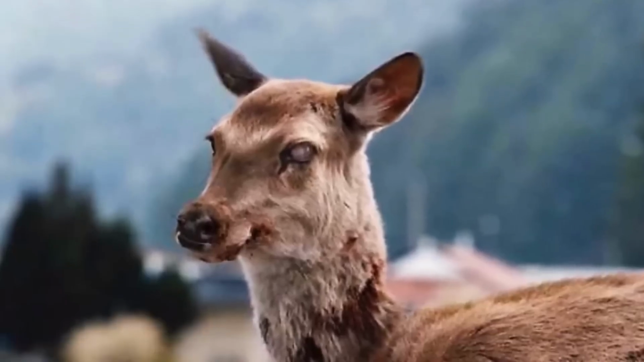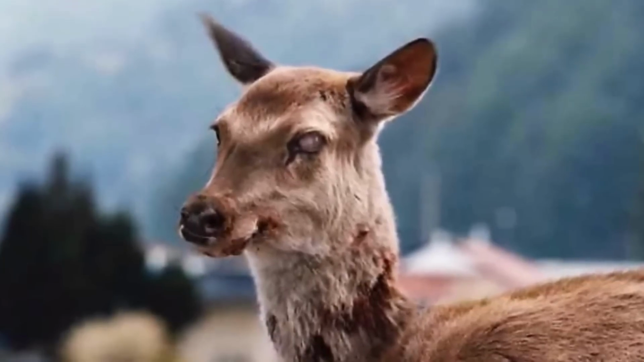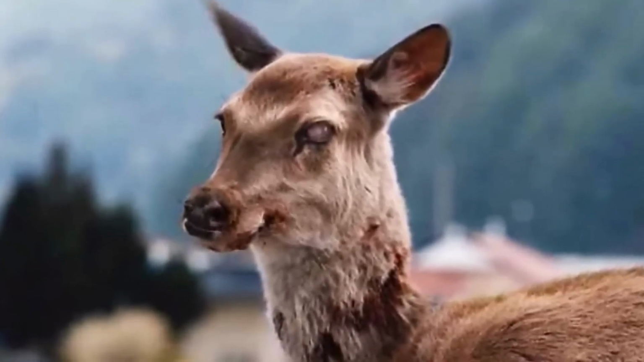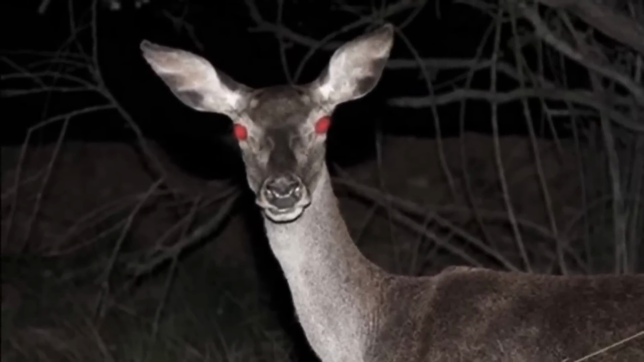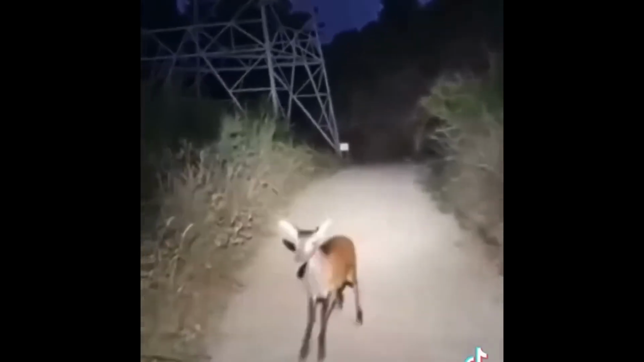No one knows what caused the deer's erratic behavior or what happened to its neck and head. A normal deer wouldn't act this way. Some speculate it might have chronic wasting disease, also known as zombie deer disease, which eats away at the brain and causes disoriented behavior. But this deer appeared perfectly healthy at first, until it suddenly turned into something out of a nightmare.